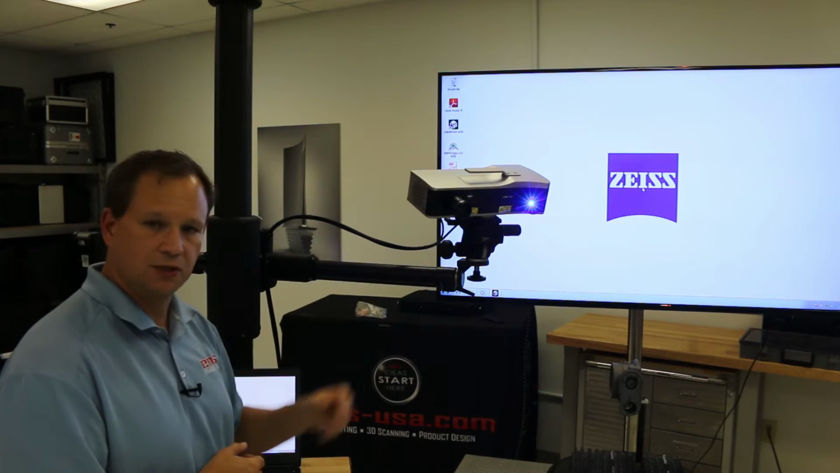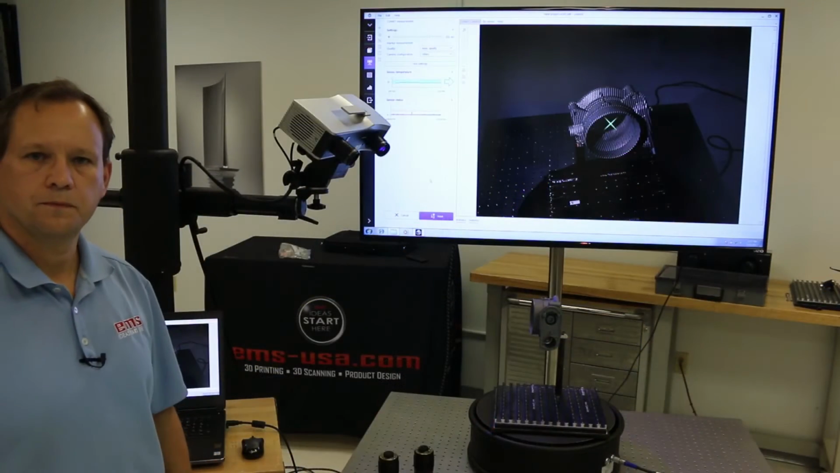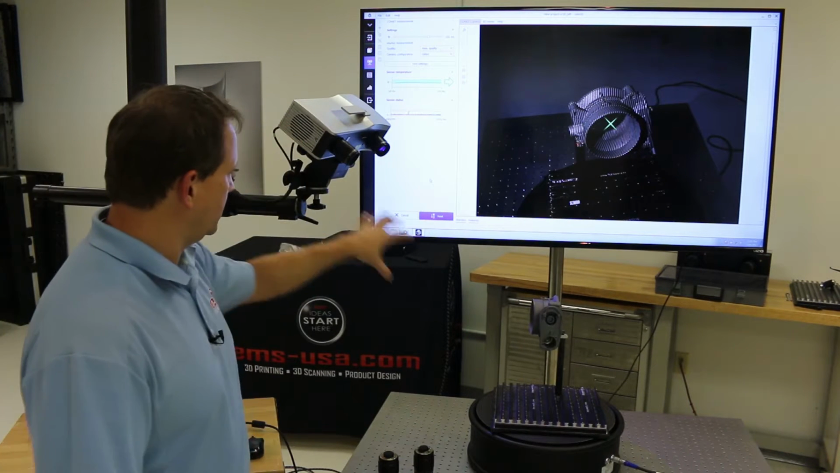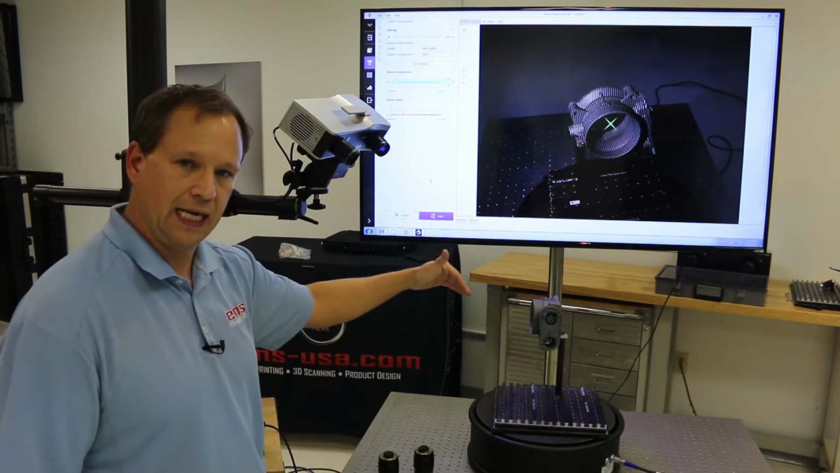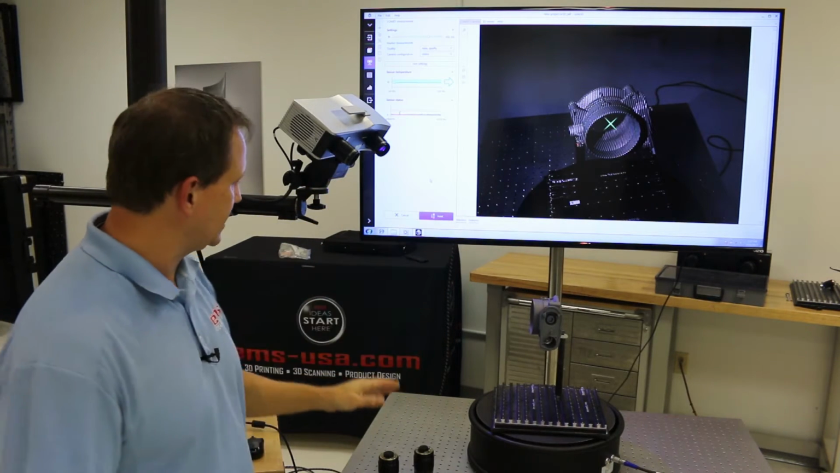So next, why don't we actually do a little bit of scanning, and we'll talk about that process. Okay, so now we're ready to actually do some scanning. Basically what I do is I set up the scanner because it's all line of sight. And usually what I want to do is kind of angle down. And you see that little X on the screen. That kind of tells me I'm in the center of the part.